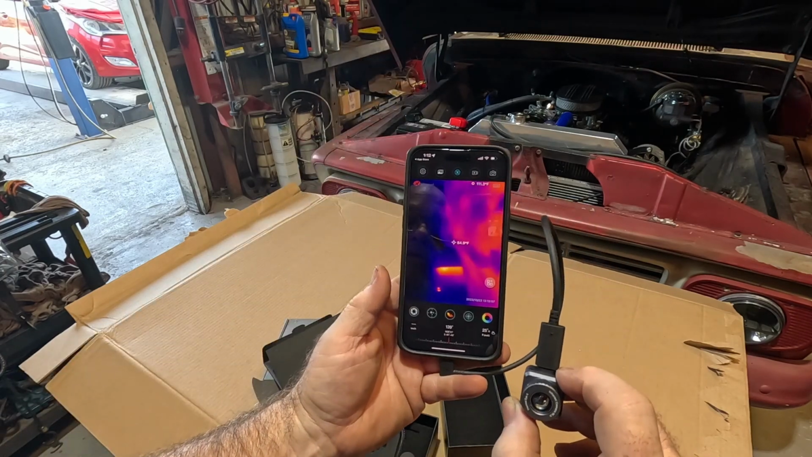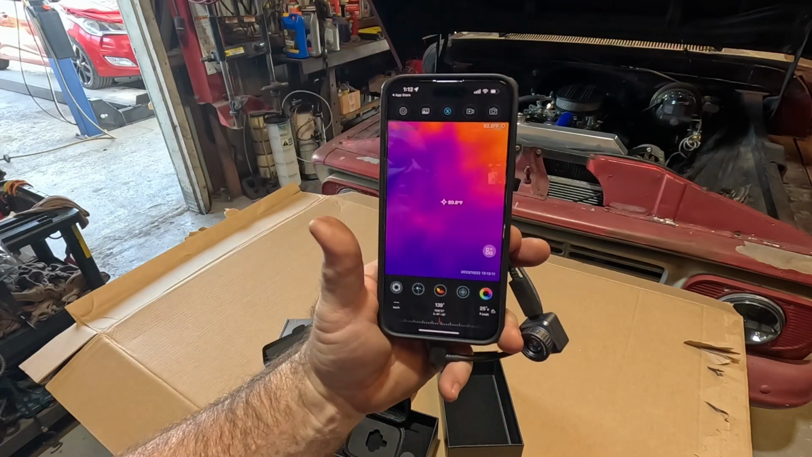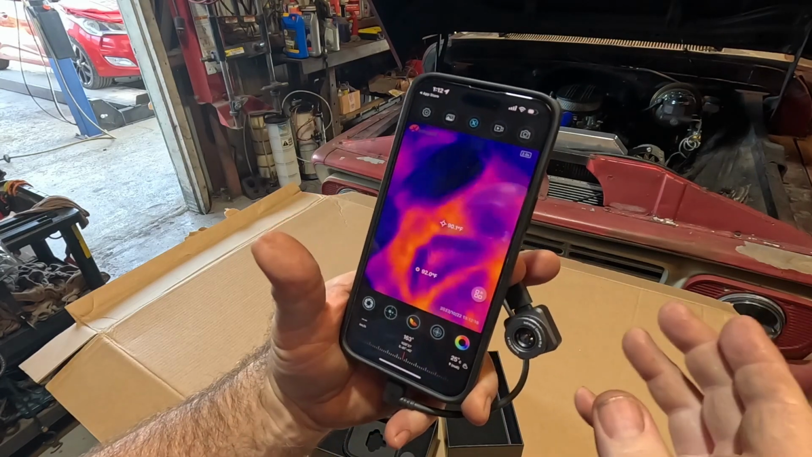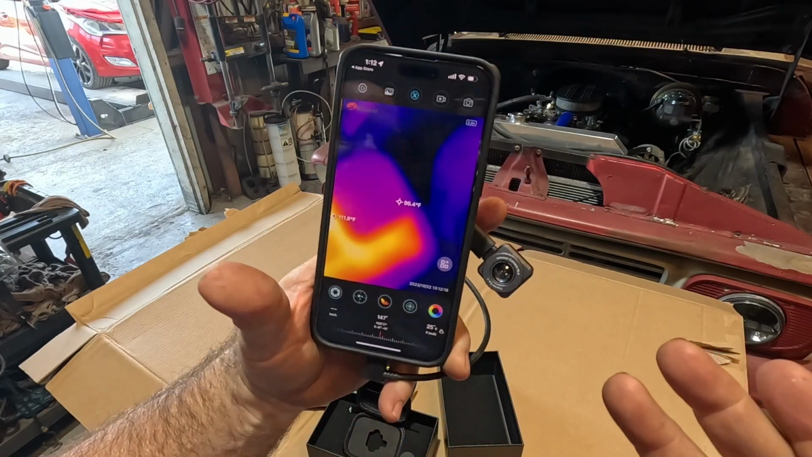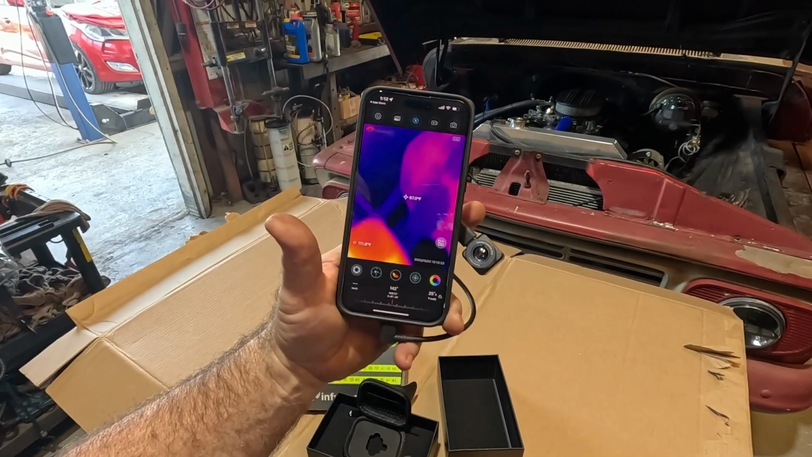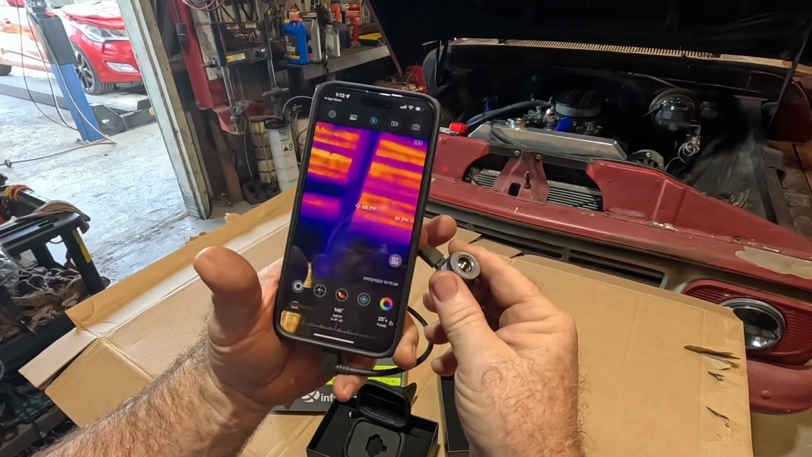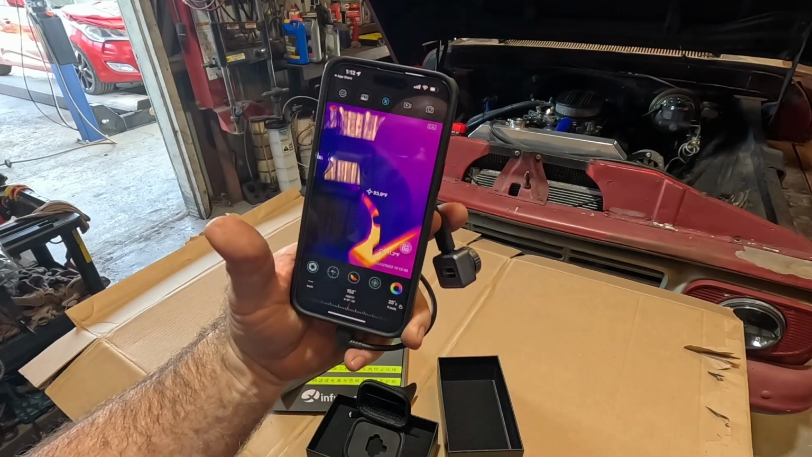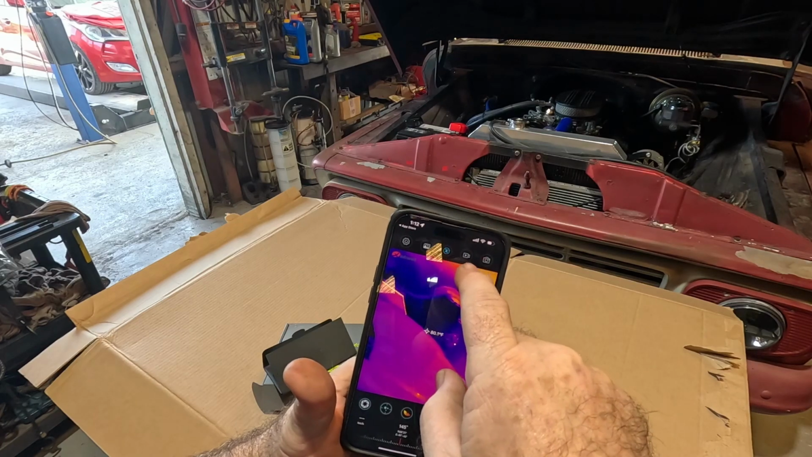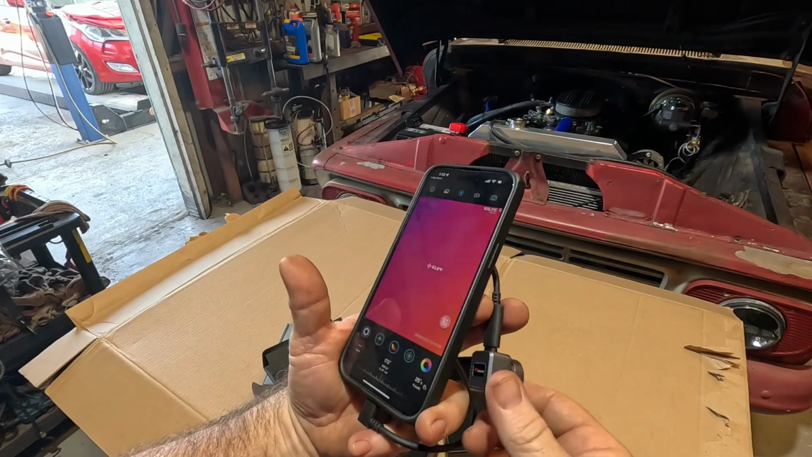So obviously you can see there's a lot of uses for this camera, and I'm going to go ahead and use it in the shop this week and try to film some clips of it in use, show you the kind of things that it'll be handy for. A lot of you guys might already have an infrared camera. You're looking for options, maybe something smaller, more compact. I mean, you could literally put this in your pocket and travel around as you need, pop it in your phone, and you've got an infrared camera that can record video. You can take photos, videos, you can email them to people right from your phone. That part alone is going to be super handy.